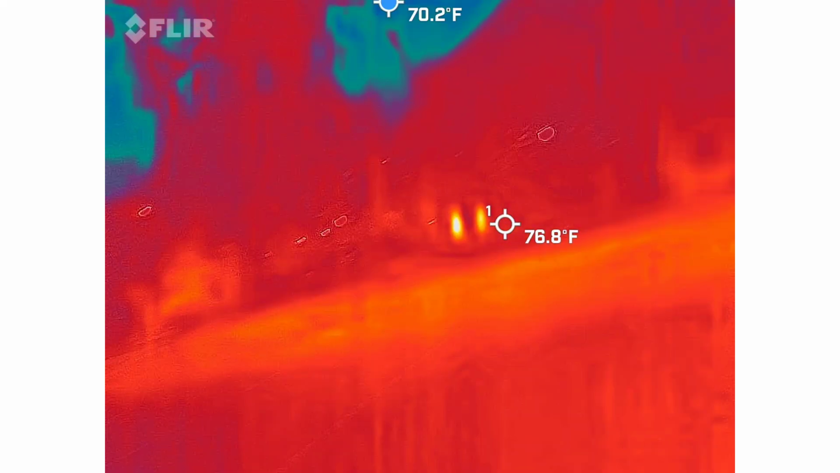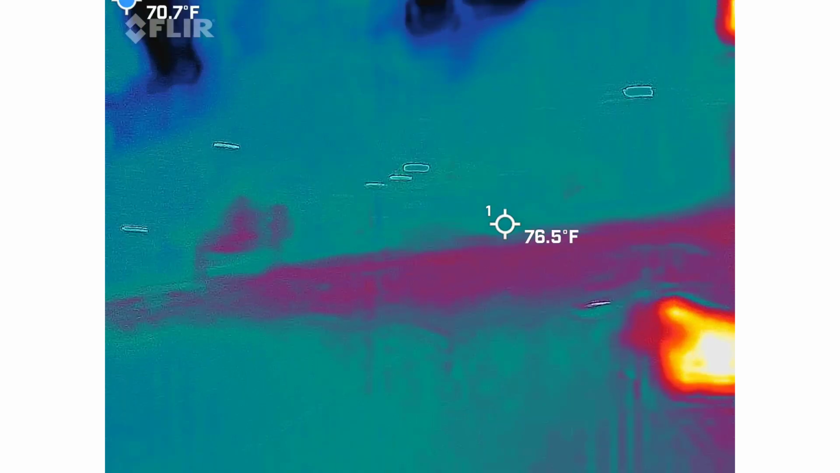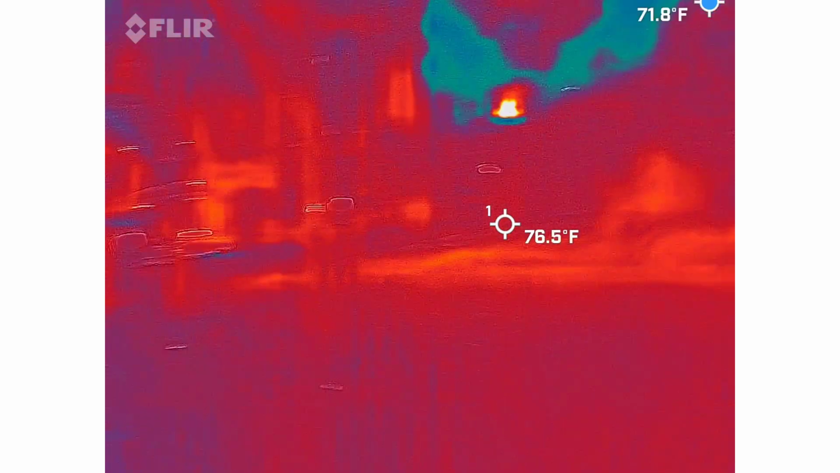You just don't want a downpour. Yeah. And a steady drizzle for more than 15 minutes, I'm like, yeah, we gotta call it.